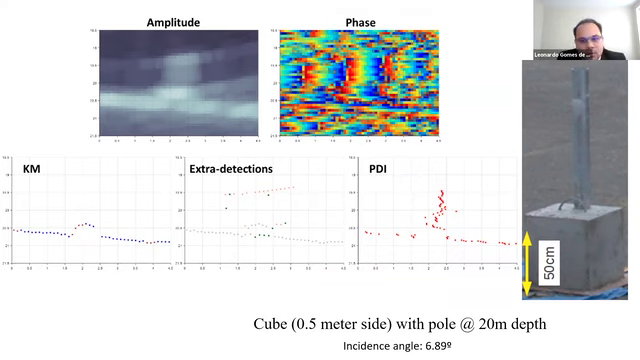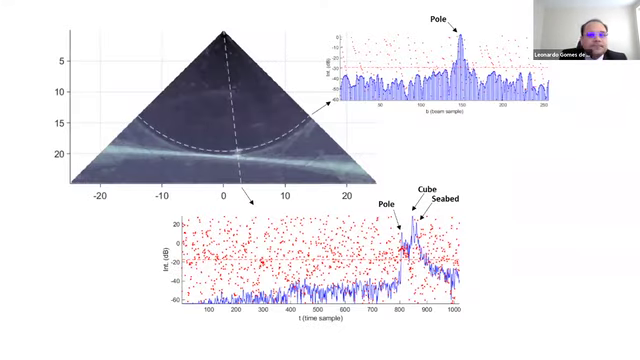But Leo, what's going on with this extra detection? Let's see. Using consecutive time slices, I'm able to see the pole in consecutive time, so I can get all the length of the pole.